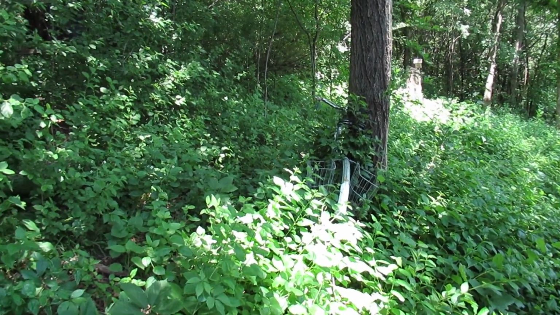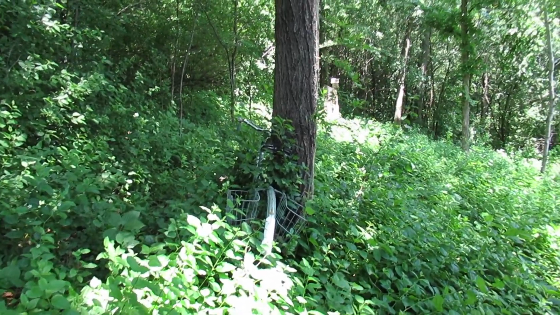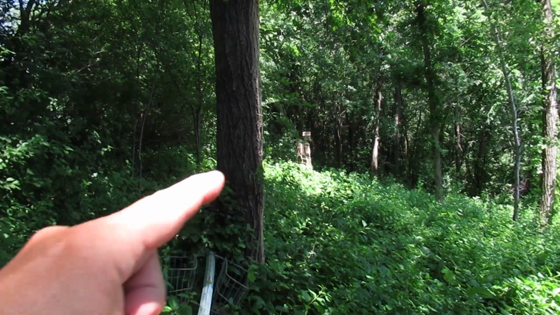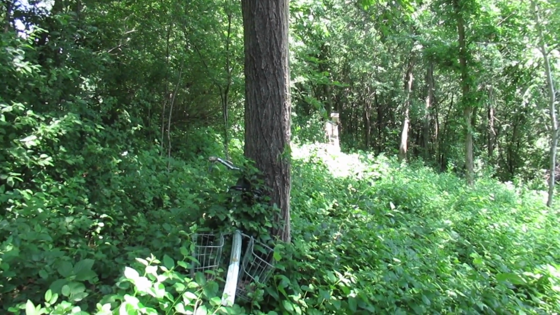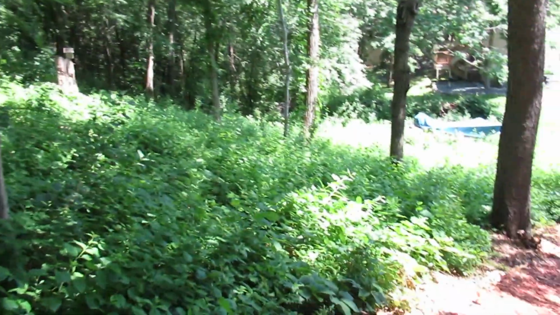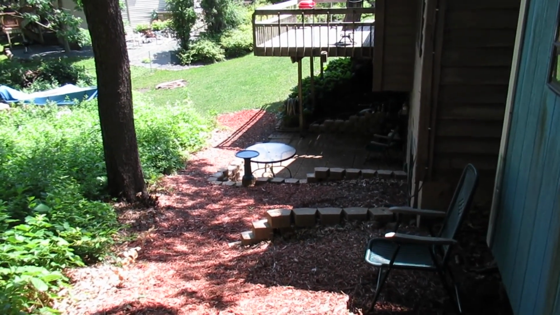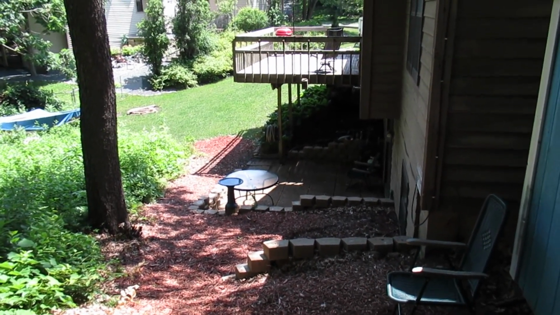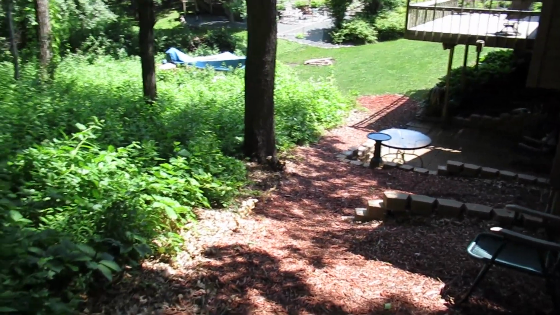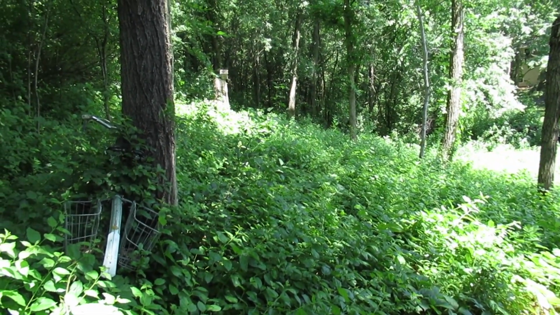So what I'm showing here is a deer trail along the edge of my property. Down in the woods there, it's a long animal trail. And so it's kind of fun from my backyard, either sitting on this chair or that one down lower, to be able to watch the wildlife, maybe catch some of it on my camera here.